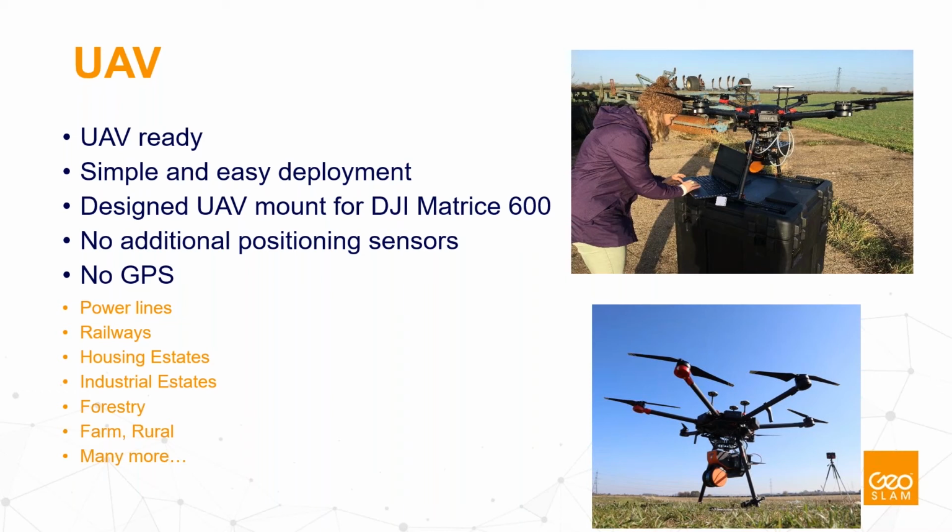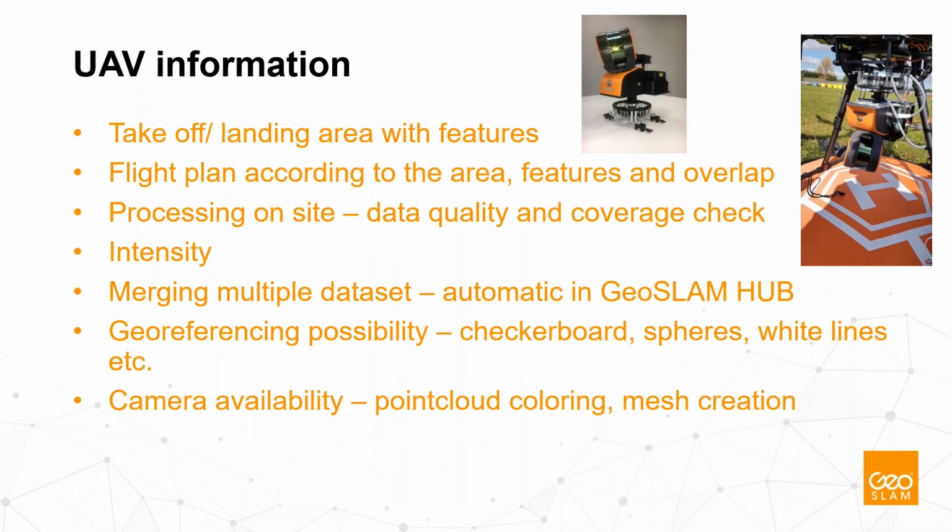We can either invite you to our headquarters in the UK, which at this time is a bit complicated, but I'm sure that later this year it will be possible, or visit you with our application engineers to make sure that your UAV survey is done properly and that you can fix the Horizon to your drone.